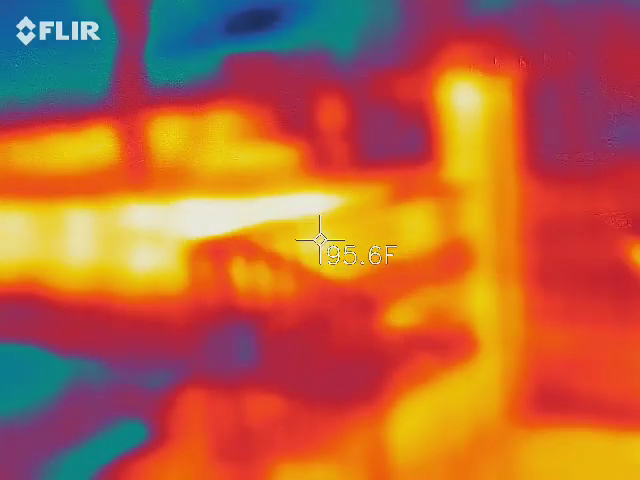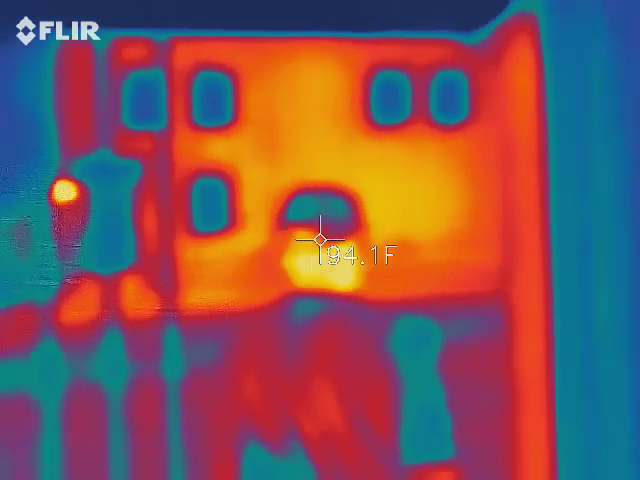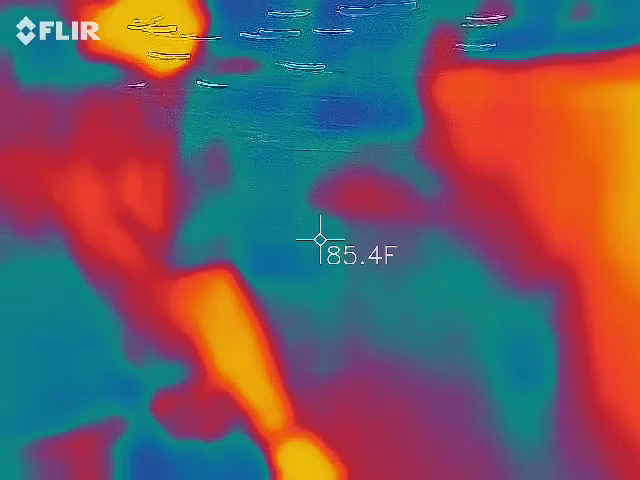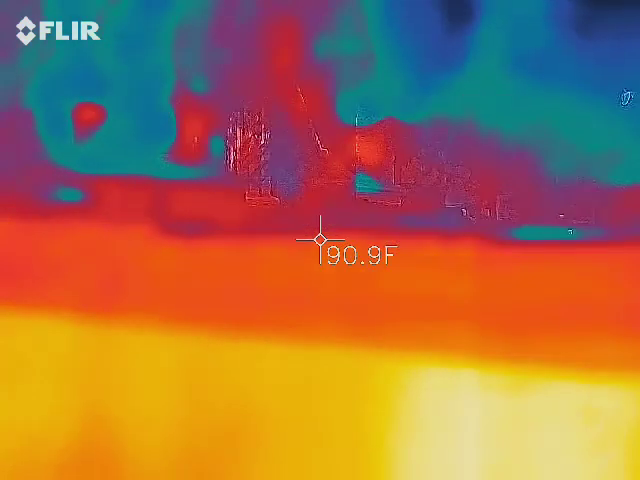Got the word metal. The gates. What did you guys think it was gonna be? Yeah, this is awesome. This is really cool.